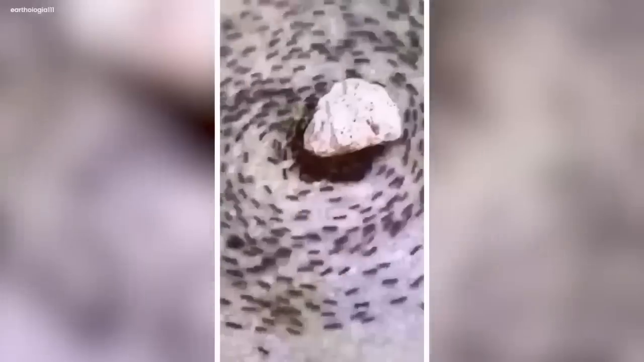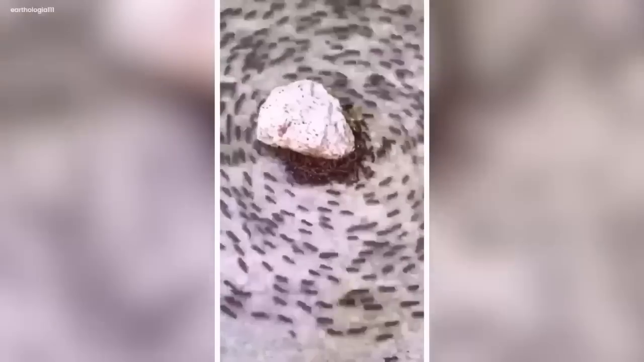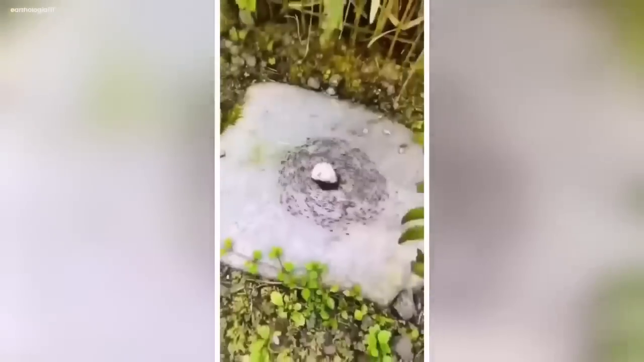Some even thought these insects were messengers from another world, sending a cosmic message through their mysterious dance. A few believed they might be time travelers, repeating their loop throughout history.